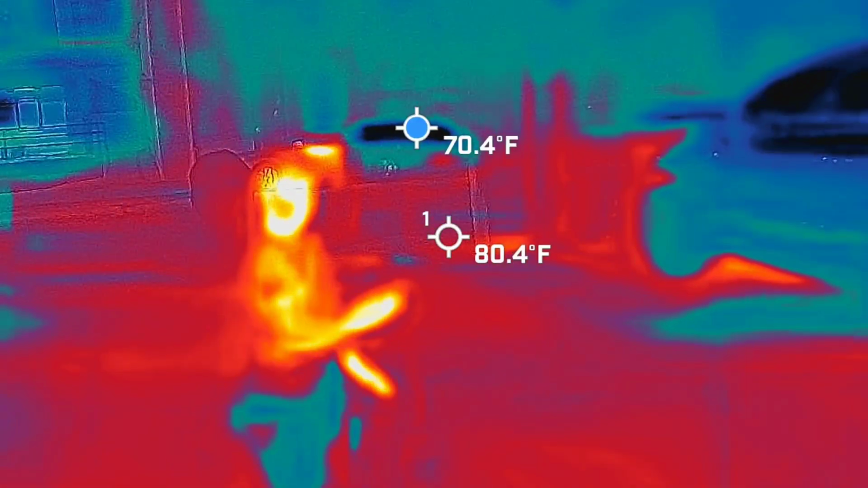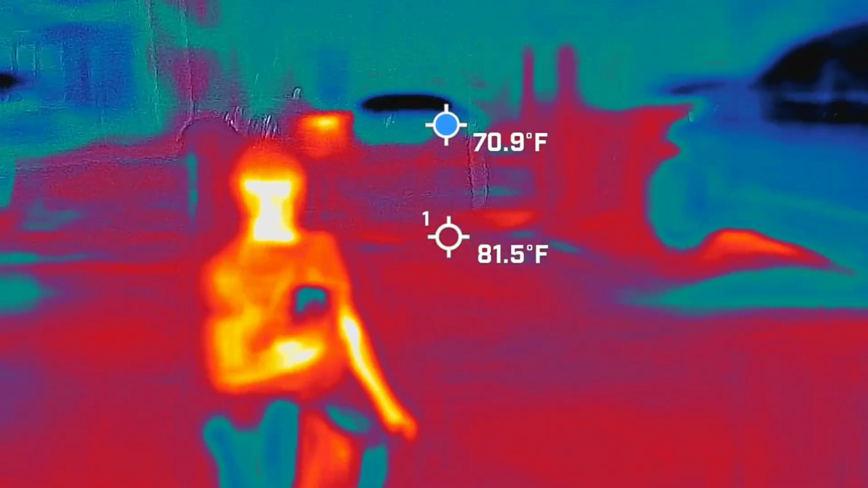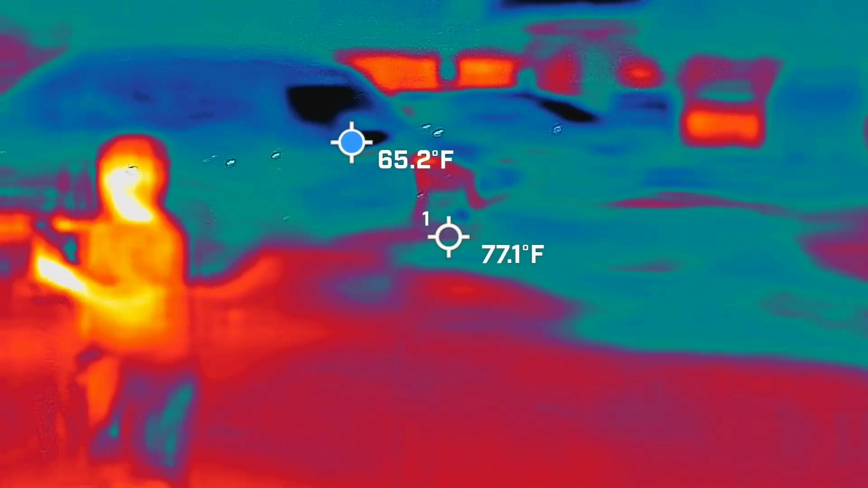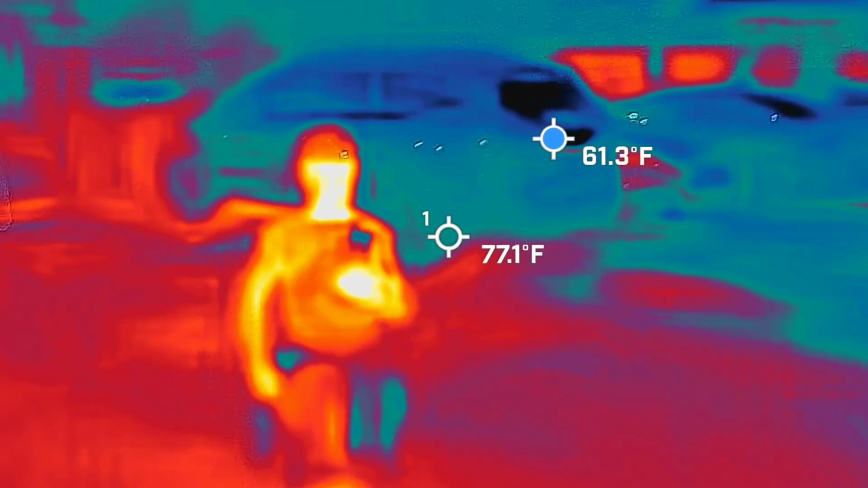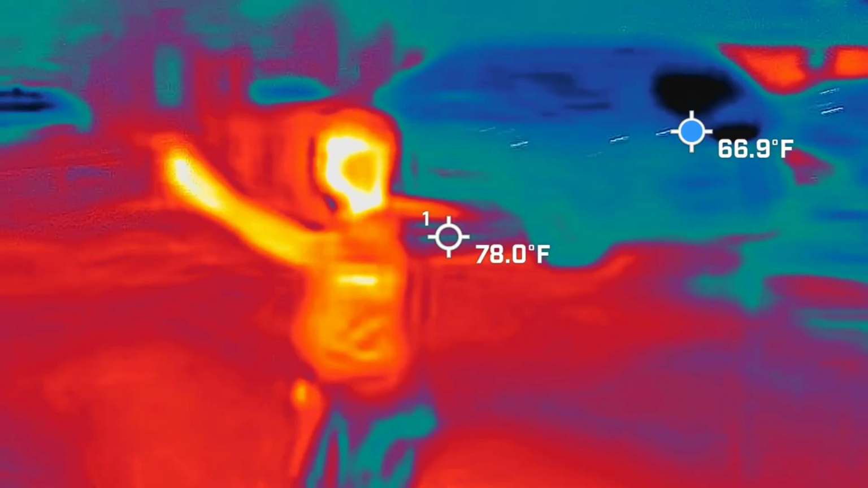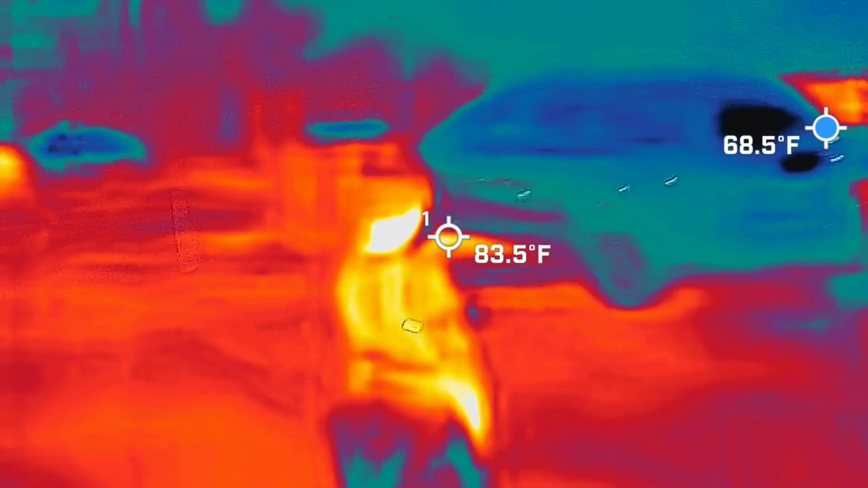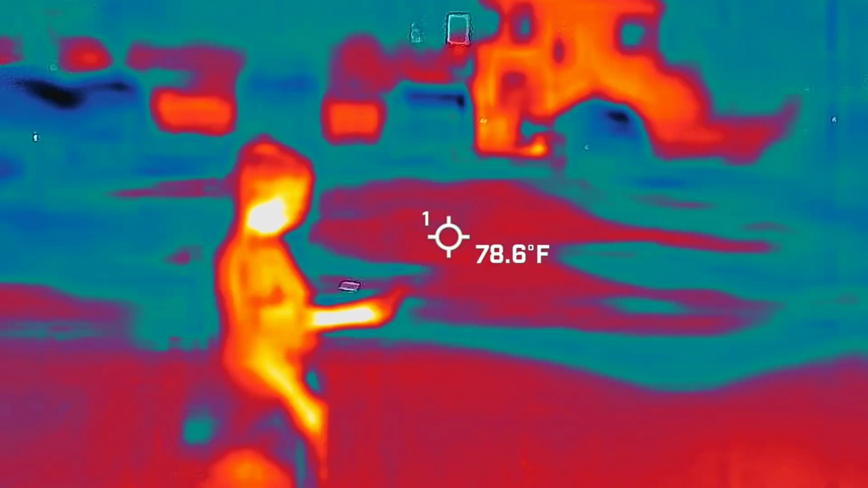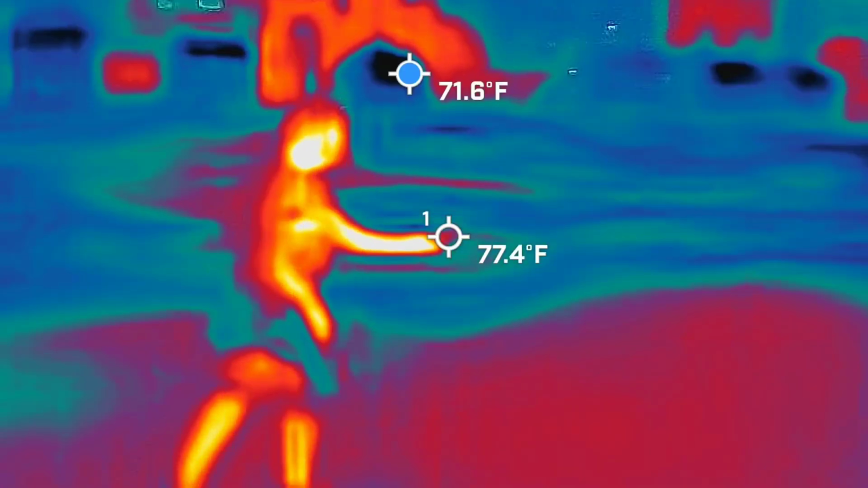Move around a little bit, buddy. 1.9. Again, ghosts don't stand still. Oh, 3. That's why it goes up and down like that all the time. It fluctuates. You get anything? It's only in the 0 point. Oh. She's over it. Alright, come on in.